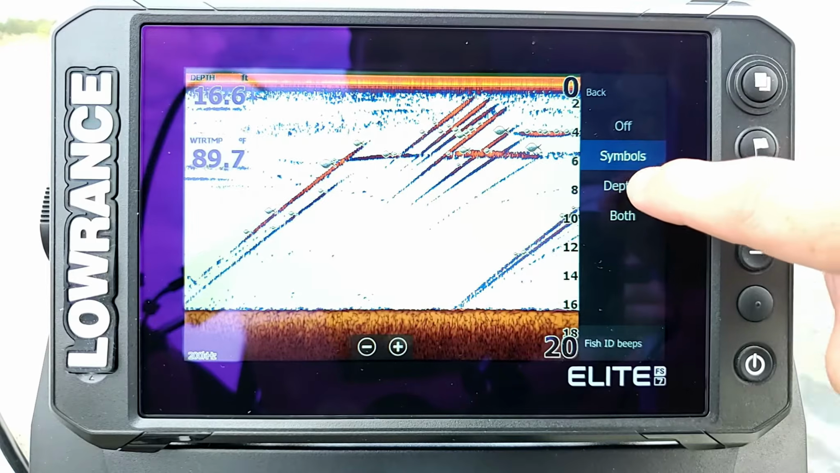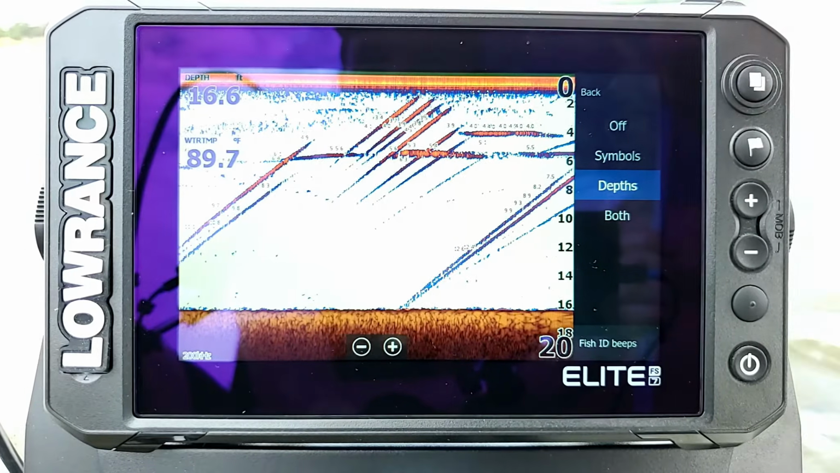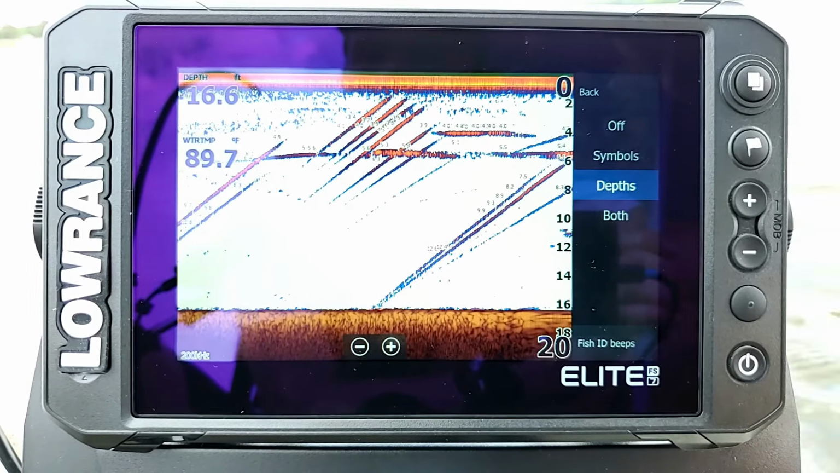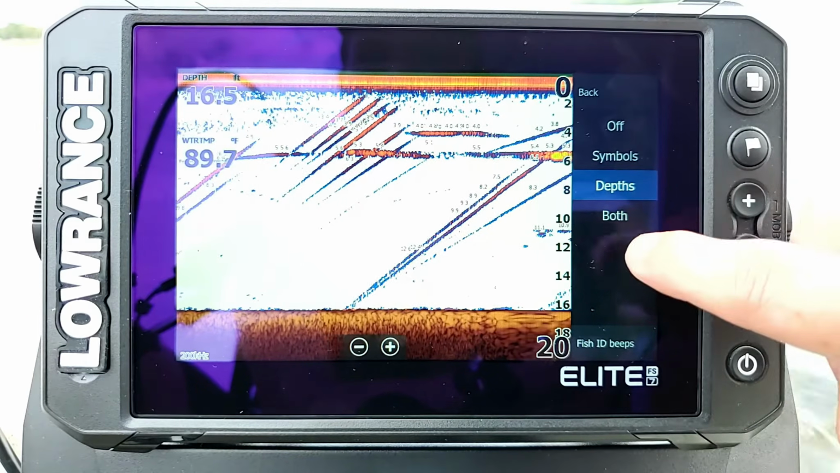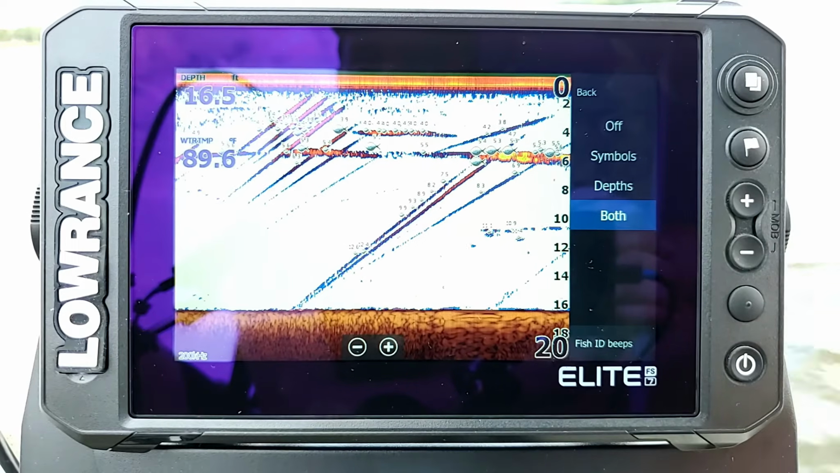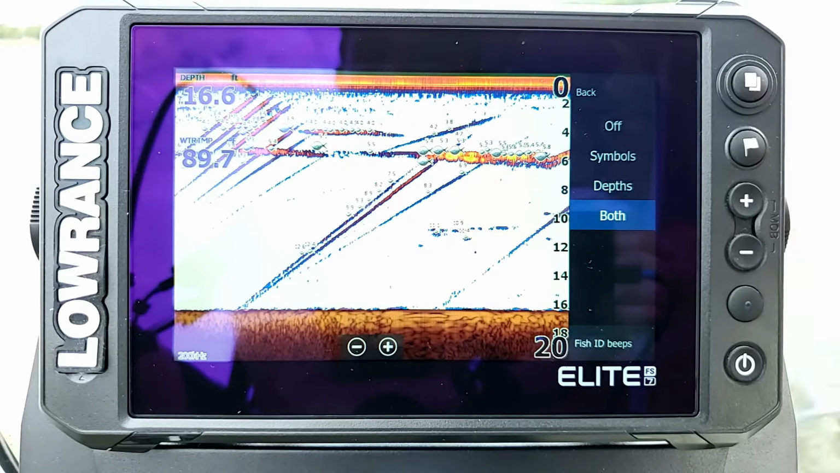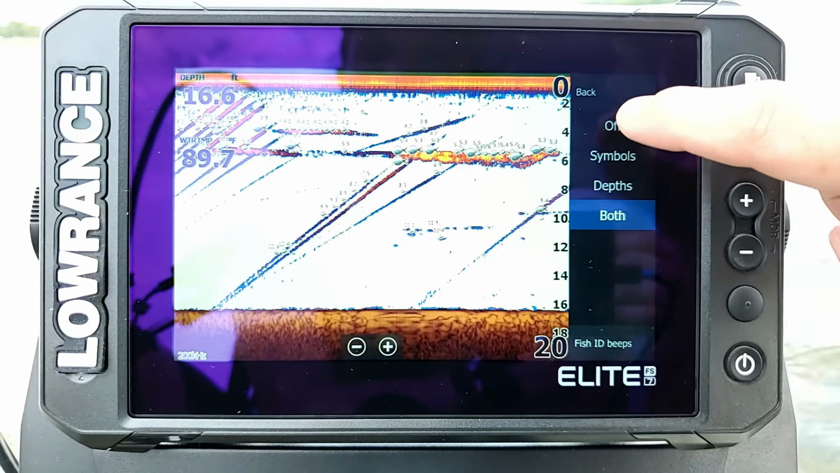Or we can go in and we can select depth, which just gives us little depth numbers so we can easily see how deep down in the water that object is. Or we can select both, and it gives us both the depth numbers and the little fish icons. Now, I don't really care for it because I don't use that myself. I'm a bit more advanced with it, so I'm going to leave mine off.